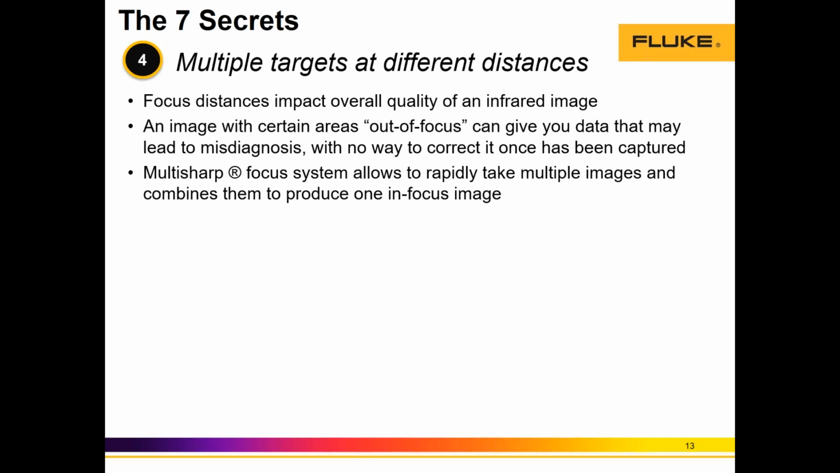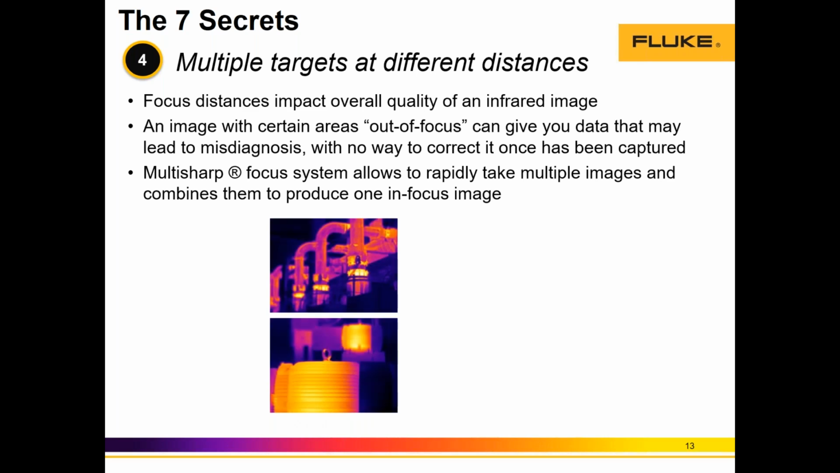And what is the secret behind? The camera's just taken multiple images in less than a second and combined them all. So we're sampling the entire surface, the entire field of view, with different images. They are differently focused, right? And the overlap or the combination of all these images will provide a full radiometric focus image. So not only are we providing a quick way to focus through autofocus, but we're also providing a way to have a perfectly focused image.